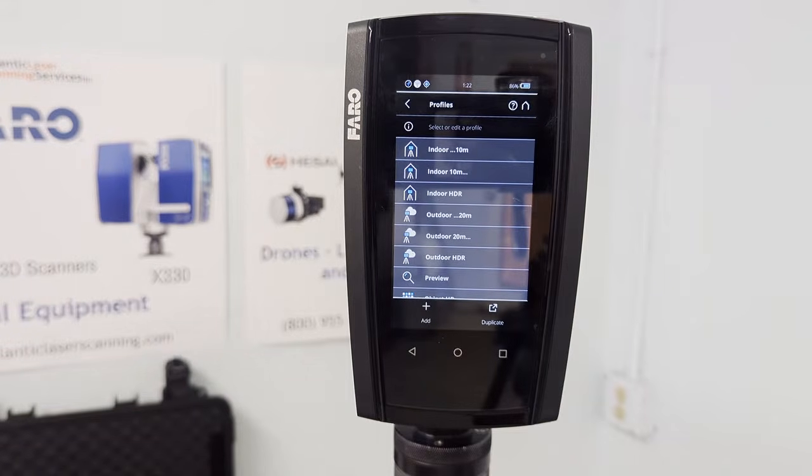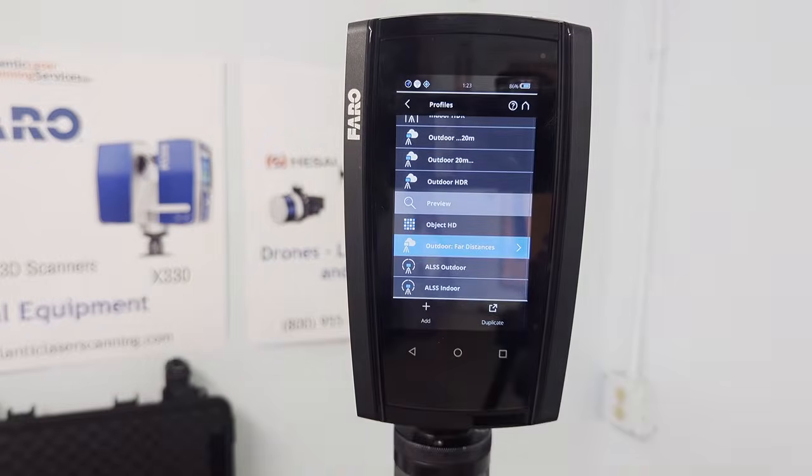You see the different profiles. Profiles are the settings that the scanner gets, telling it if it's going to be scanning indoors, outdoors, basically the number of points that you want to use to scan your project. An indoor setting is generally fewer points per scan. An outdoor setting would be more points per scan. So if you scroll down to the bottom of the options, you'll see the scanner is going to arrive from Atlantic Laser Scanning in an outdoor far distances setting.